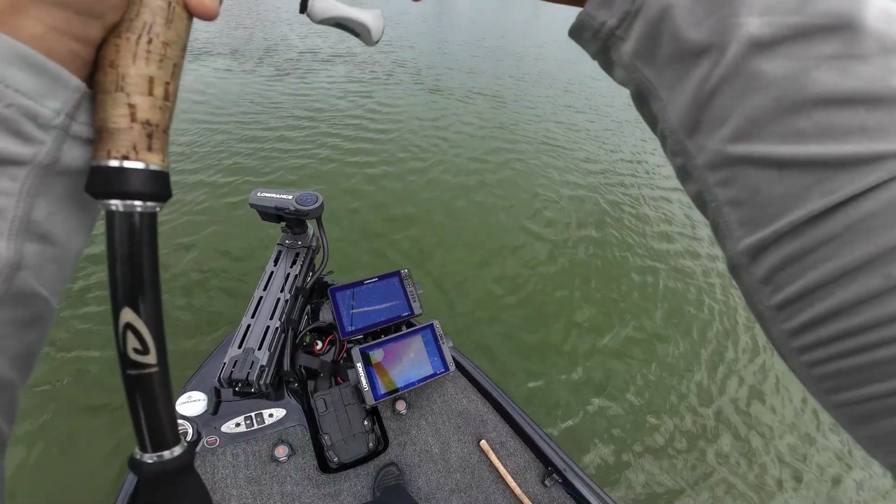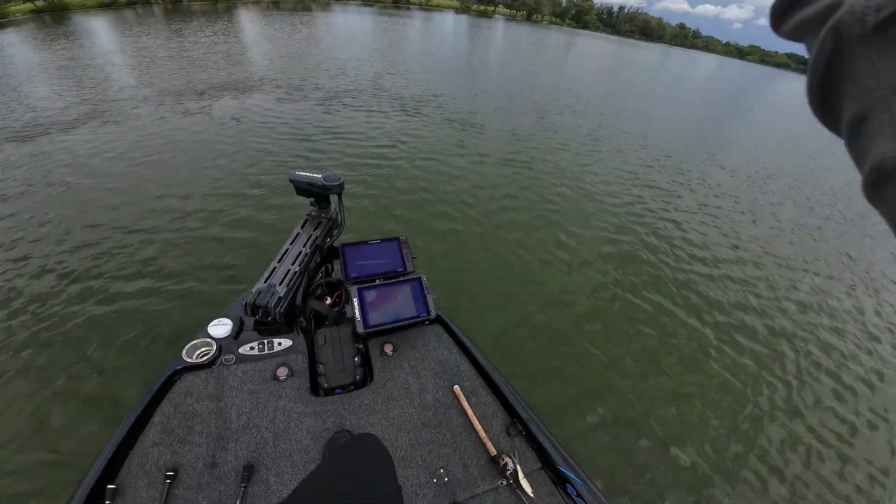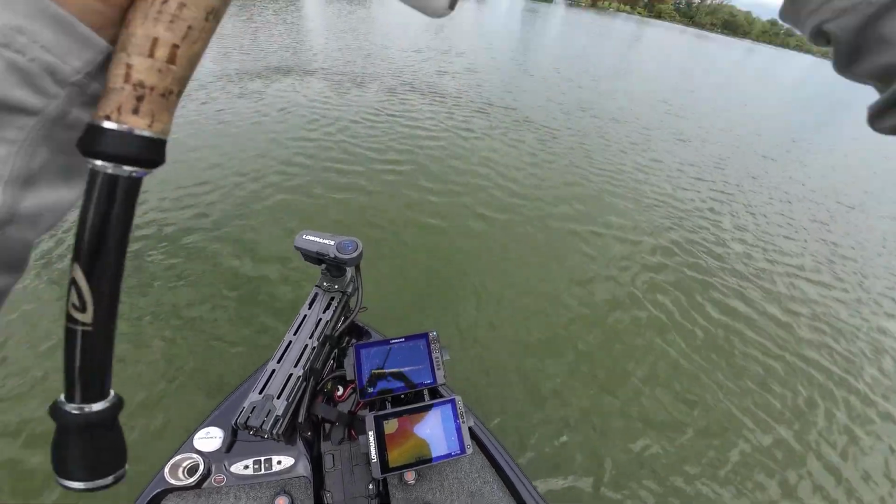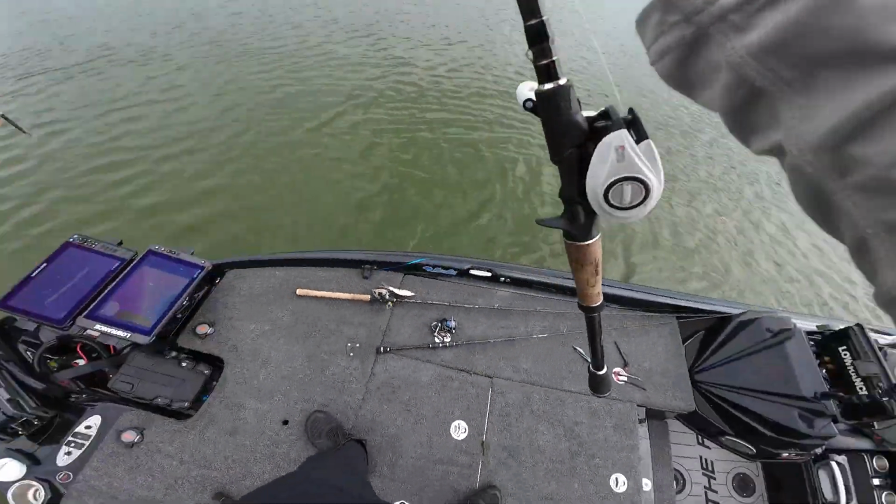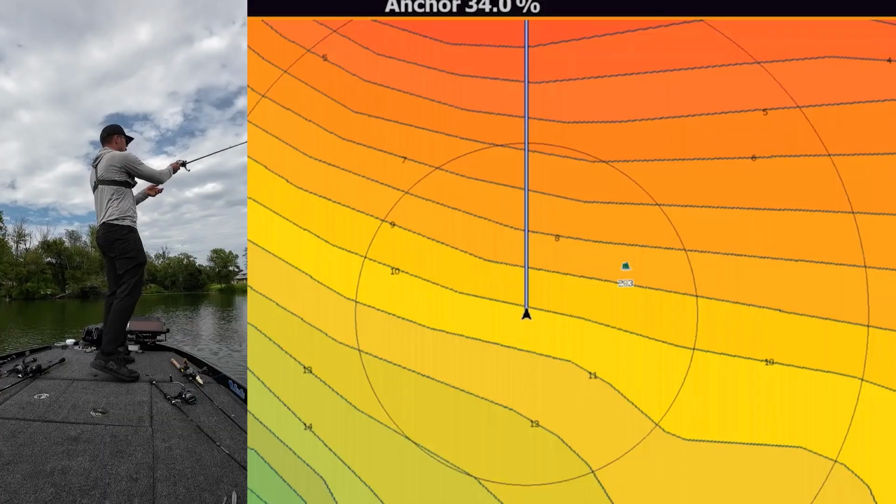And there's one. Oh, come on, he dropped it. He got it again. He dropped it again. He's got it. Oh, no. Golly, he took my worm. He had it. There's a fish in that pile right there. Let me get another worm on. Okay, come on now. These fish are making me look silly here.